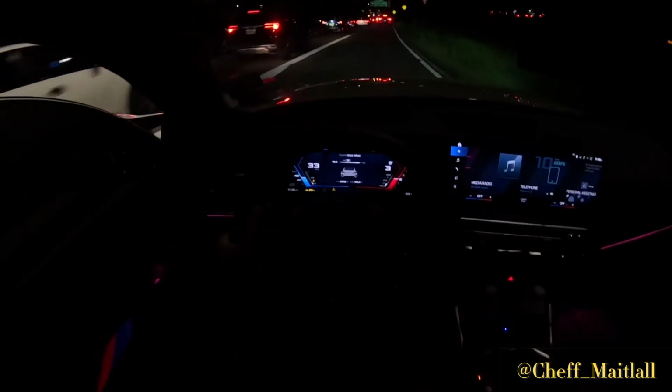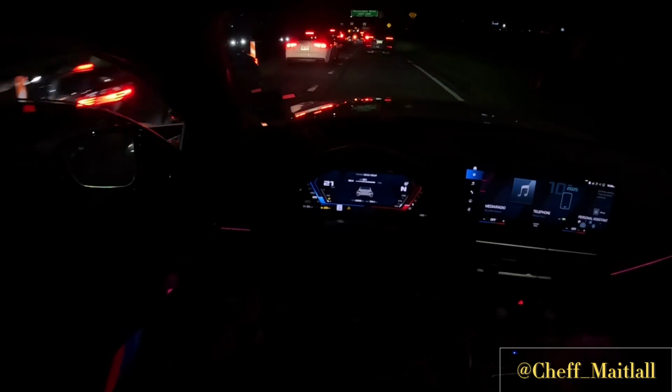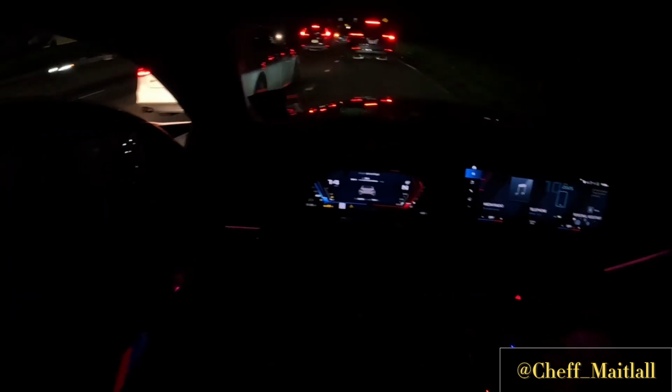They got everybody squishing into one lane? This is ridiculous. This is what I'm talking about, bro. This New York shit, bro. You cannot make this up. Everybody squeezed into one lane on a 3-lane highway, bro. Cannot make this up for real.